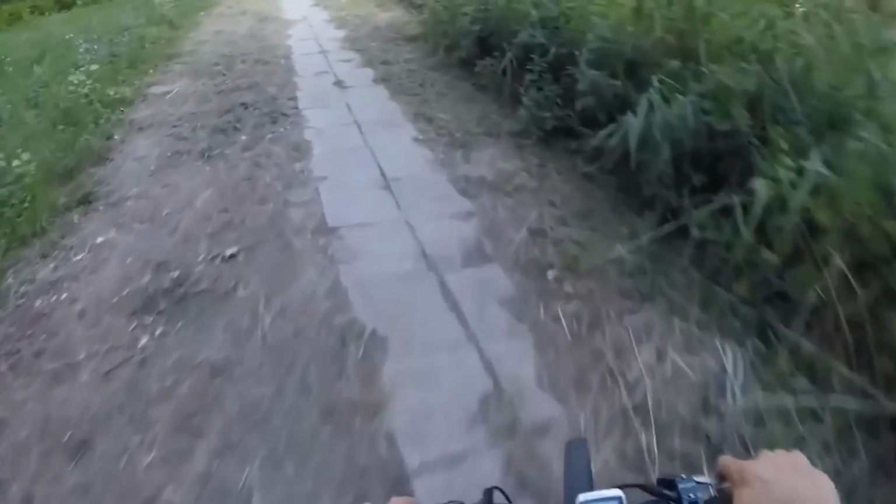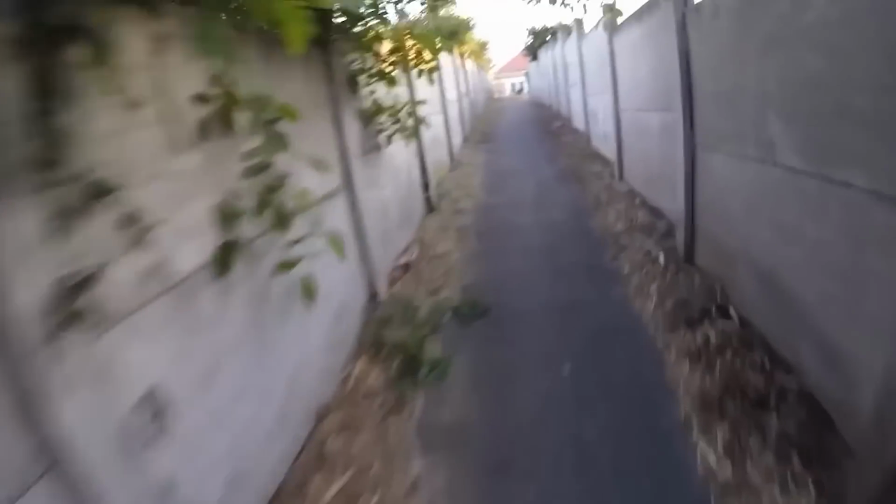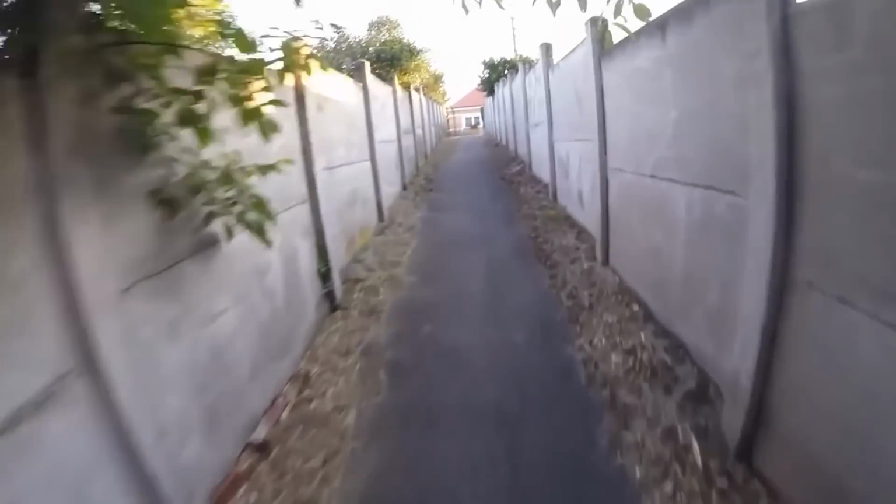A strange monkey. Riding through the peaceful forest, a lone biker suddenly comes across a strange and mysterious creature. As a cyclist gets closer to a narrow trail surrounded by tall walls, a weird and otherworldly being jumps down from the wall and almost crashes into the biker. Surprised, the cyclist stops to look for the creature, but it has disappeared without a trace. Because of its strange look and incredible speed, it's hard to figure out exactly what this creature could be.